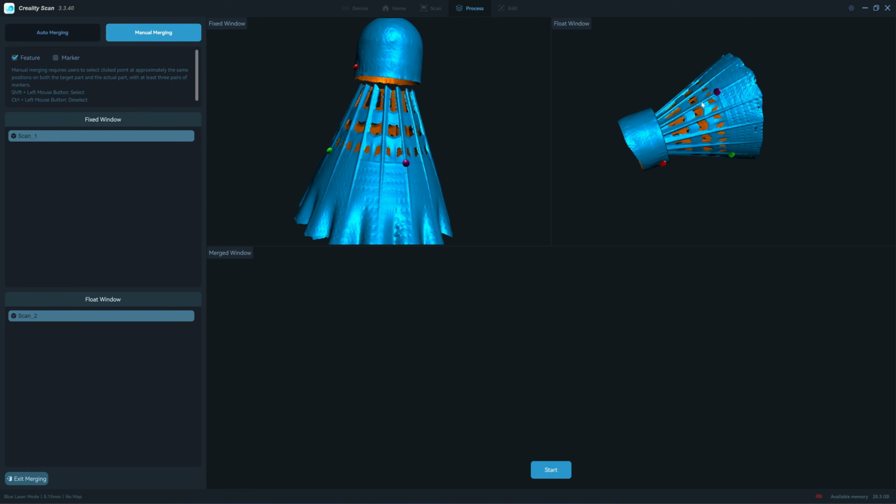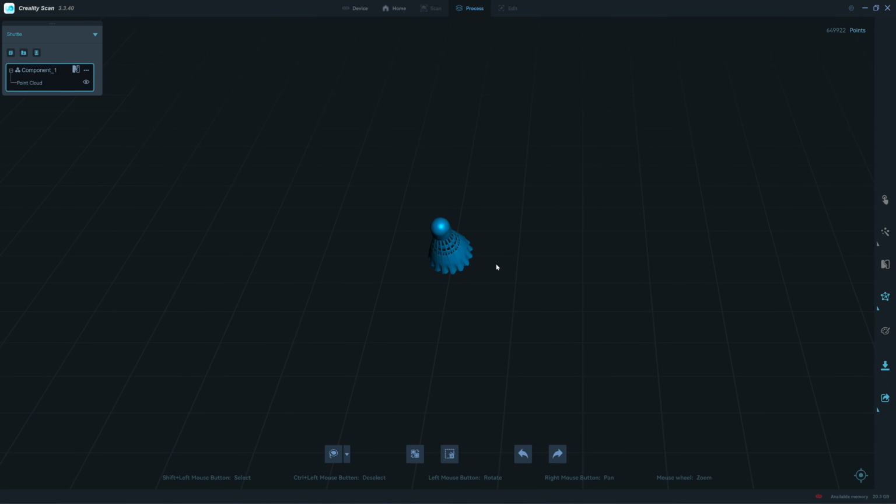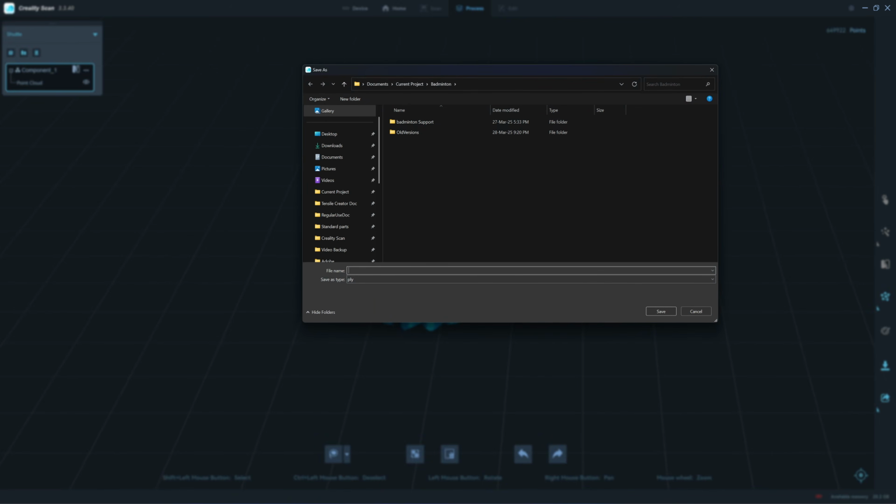You only need 3 points. Click on start. So now it's merged. Click yes. Exit merging. Because I'm going to use this for reversing in CAD, and my CAD, Autodesk Inventor, uses point cloud for reversing, I will export this one as an ASC format.